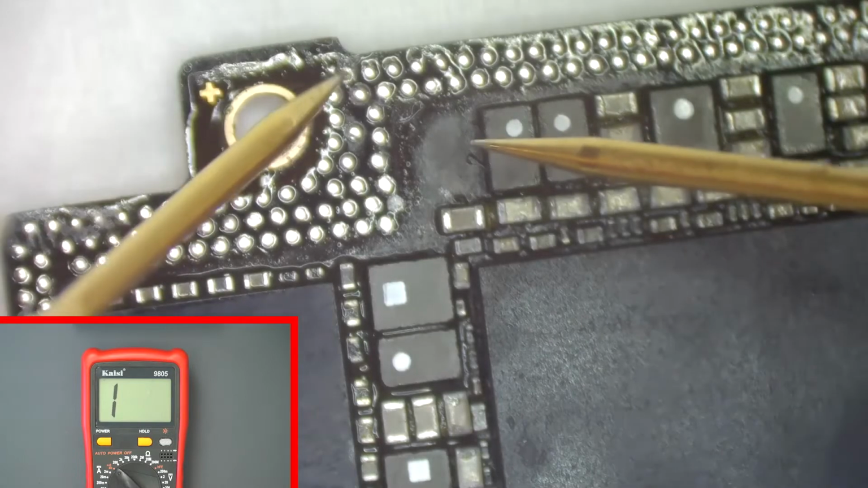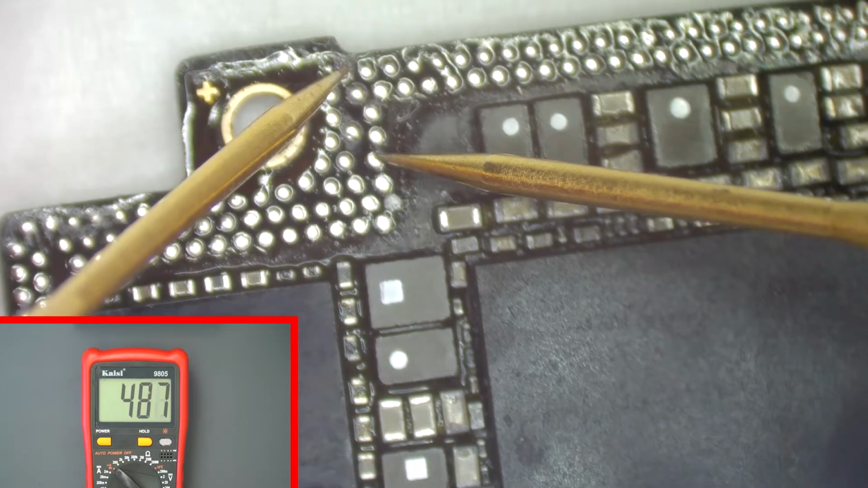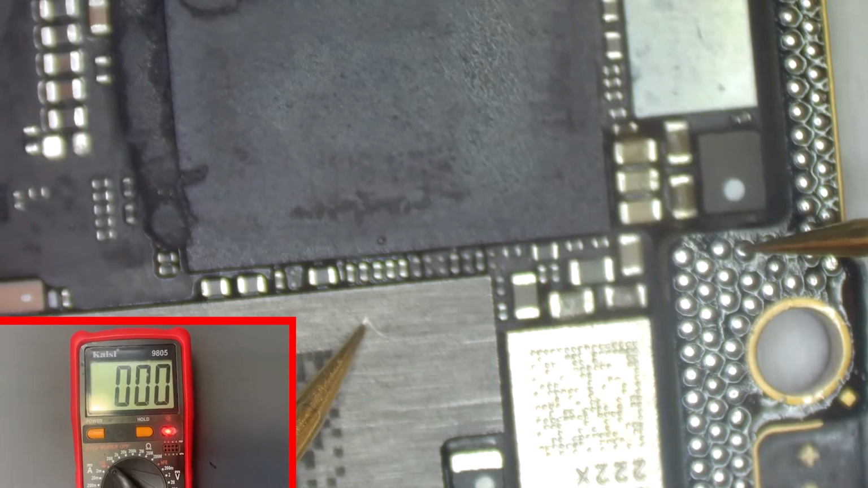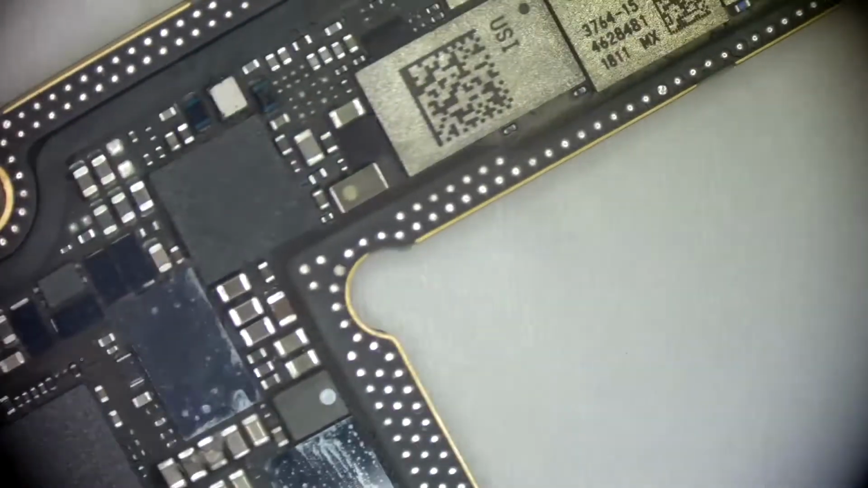Take the upper AP board and measure it with the UT128 digital multimeter. It shows the upper board works well. Then let's test the lower board. The problem happened on this board. Observing it carefully with a microscope, we found no sign of corrosion or discoloration.